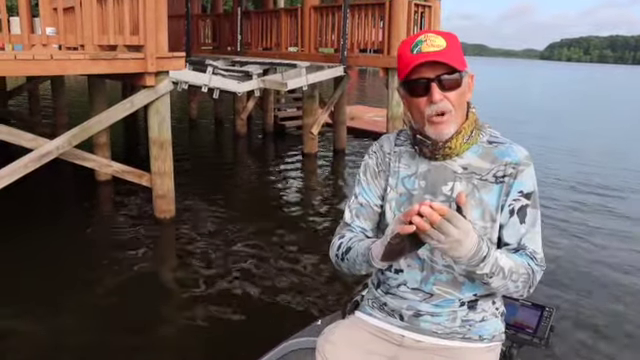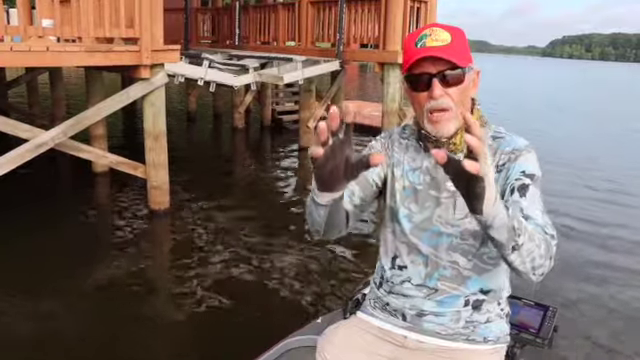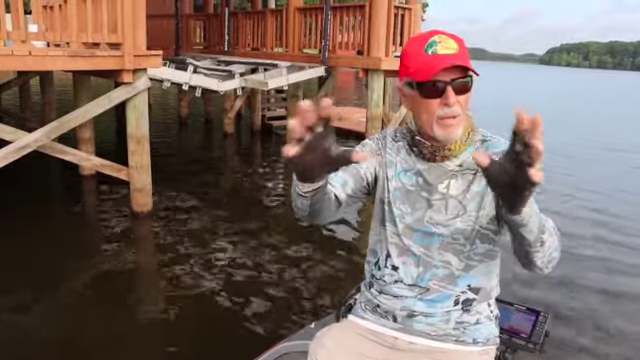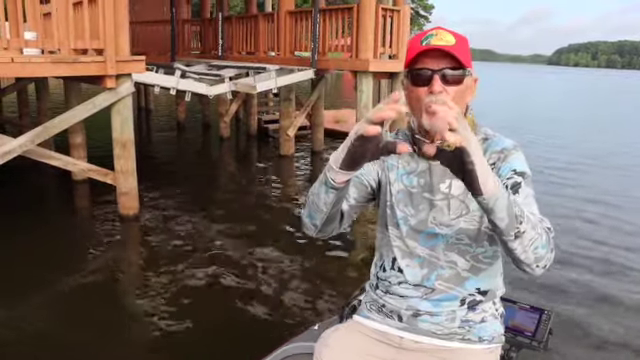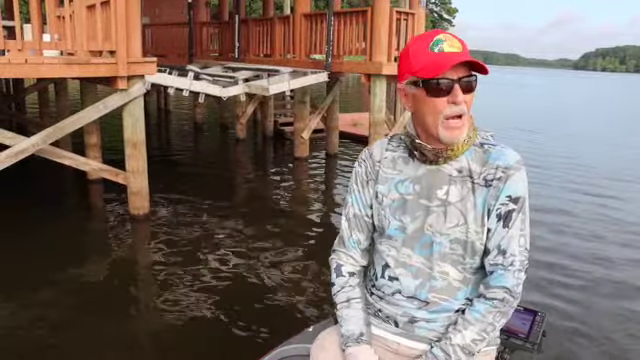But shad, now shad, that's a good thing to see on your live scope, because shad will be up in the water column near the surface, somewhere maybe 15 foot down over 25 foot of water. They'll be suspended, and they'll be in round balls, just balls. Shad just group up in a real tight bunch. You can't help but to identify shad.